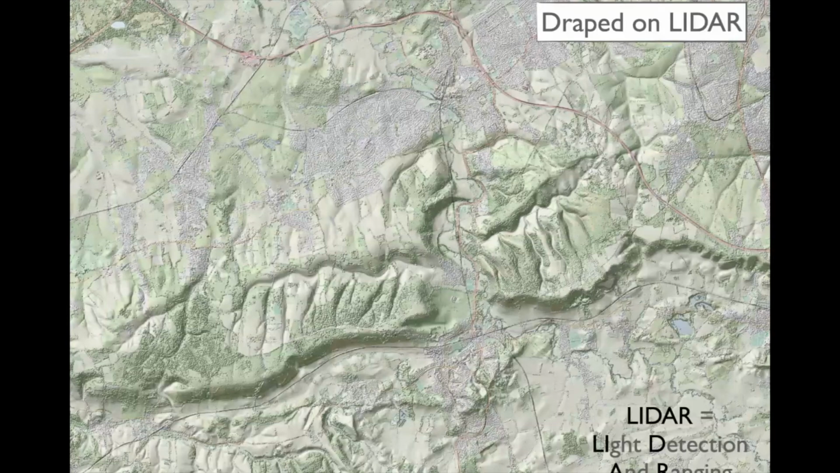So I'm going to be using quite a lot of this LIDAR data. Now, this is topographic data that's freely available online. It comes from the Environment Agency and is down to 50 centimeters resolution, both vertically and horizontally. And it covers the whole of the country. It was flown from airplanes a while ago, and it's just there to be used.